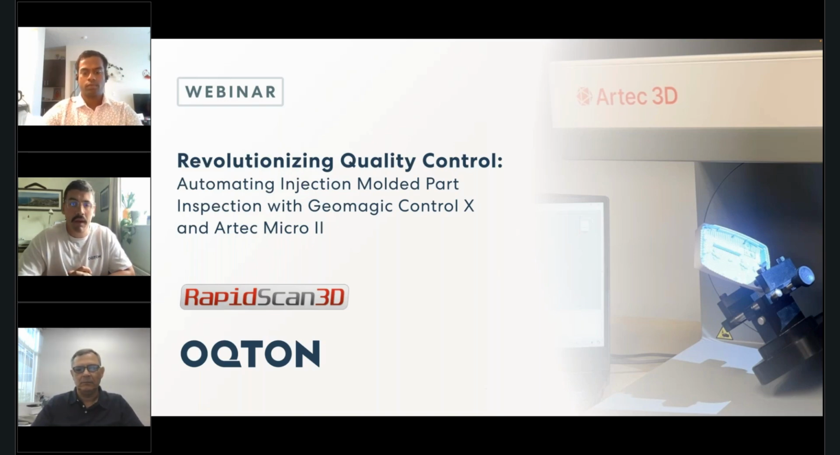We are joined by Rick, 3D scanning specialist from Rapid Scan 3D, one of our Geomagic partners in the US, and also joined by Vishnu, applications engineer here at Oqton. They are going to be talking you through automating the inspection of injection molded parts using Geomagic Control X and the Artec Micro II.